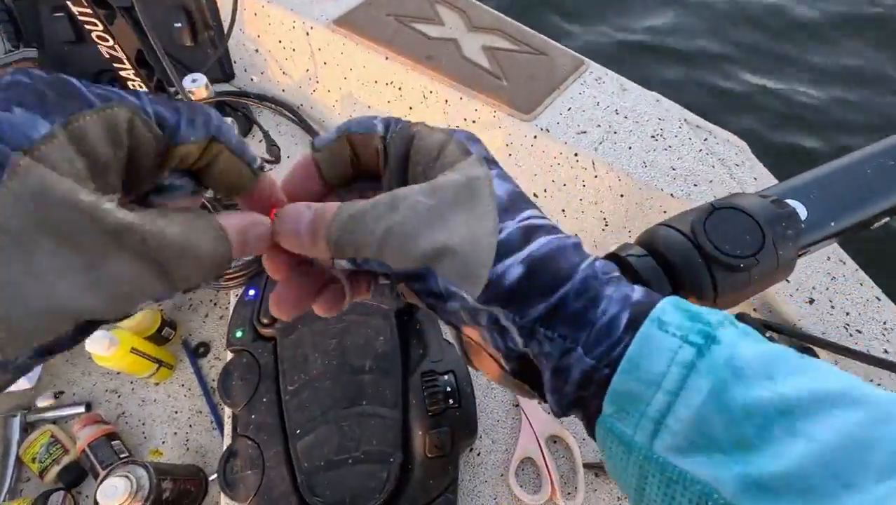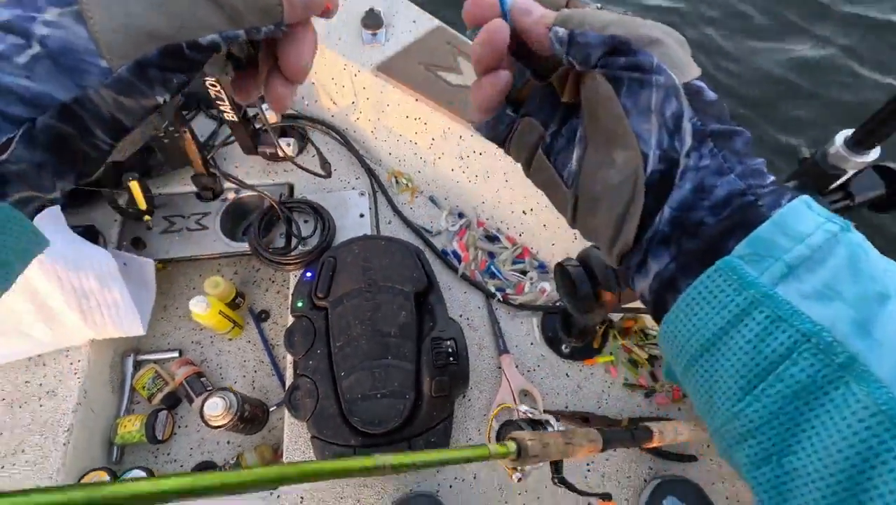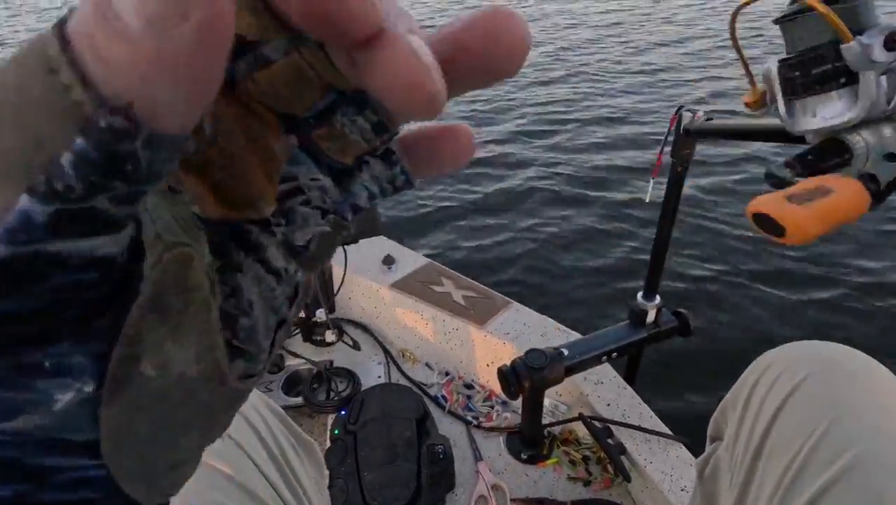Here I'm swapping out a monkey milk colored Bobby Garland baby shad. Still have that bright pink 16th ounce lead head. And I'm putting on that blue pearl. Those fish were really liking that today.